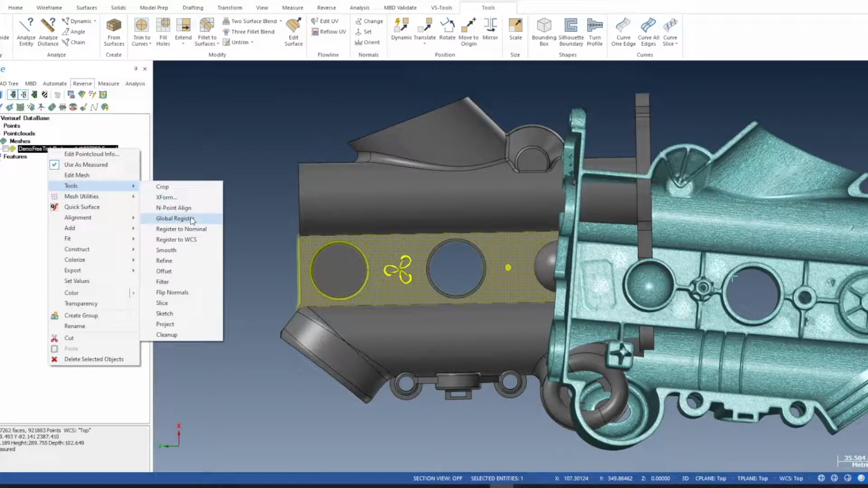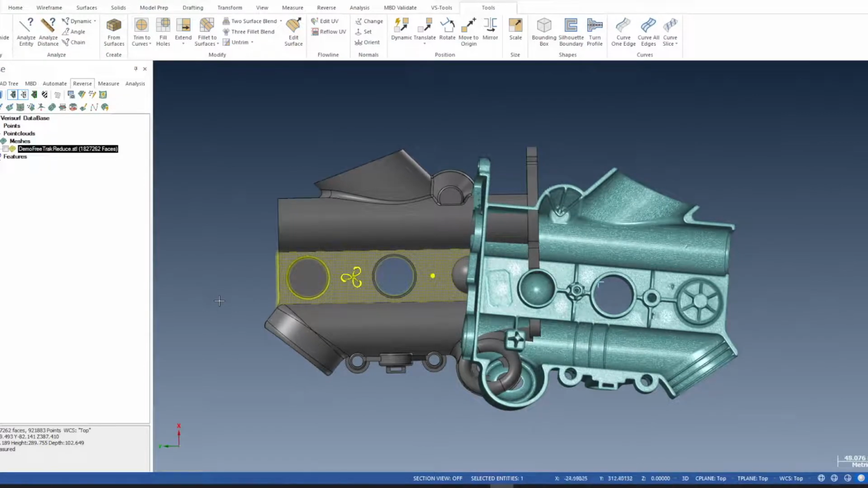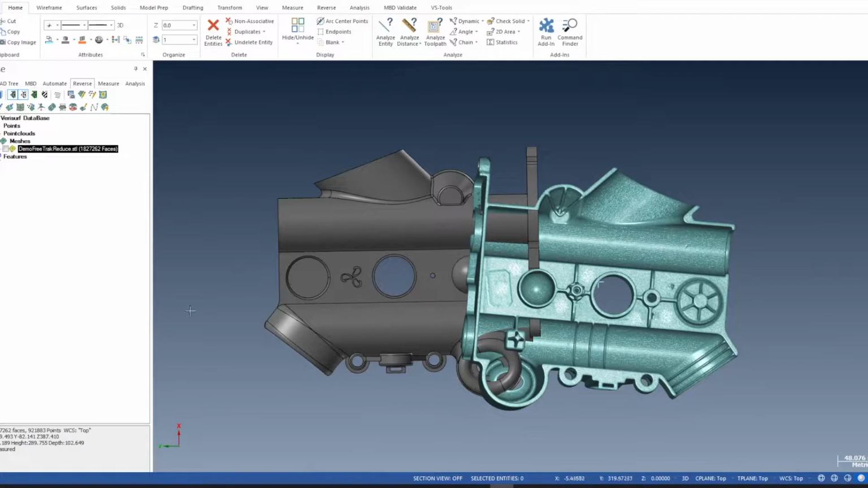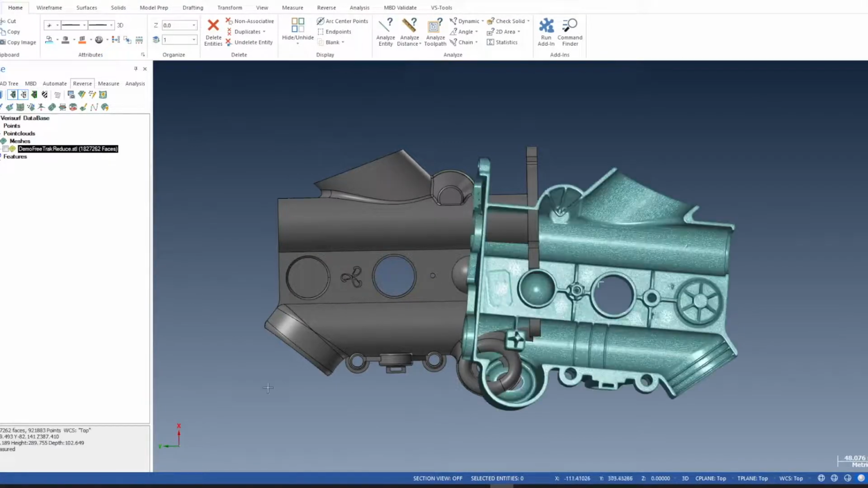Before we do a surface fit or a different type of alignment, we have to get the mesh somewhere near. We couldn't do a surface fit like this, it's too far away. So what global register does, Verisurf takes the three furthest parts of the CAD and it tries to match them to the three furthest points of the mesh. And it works very well.